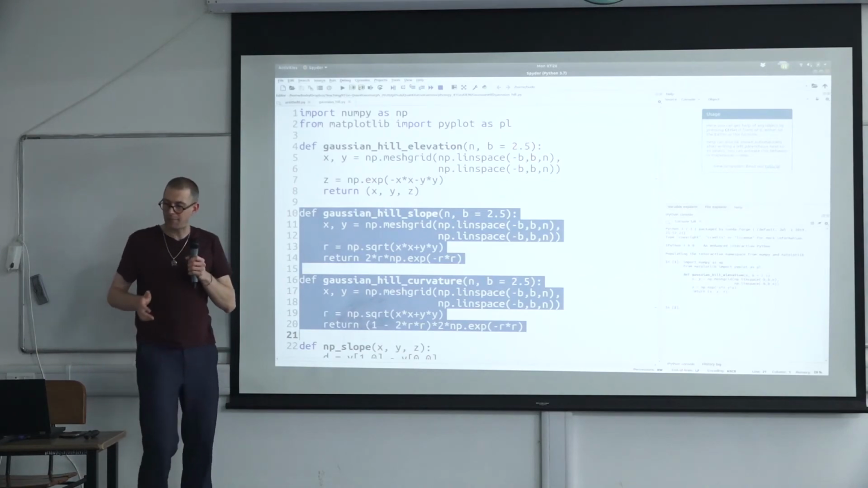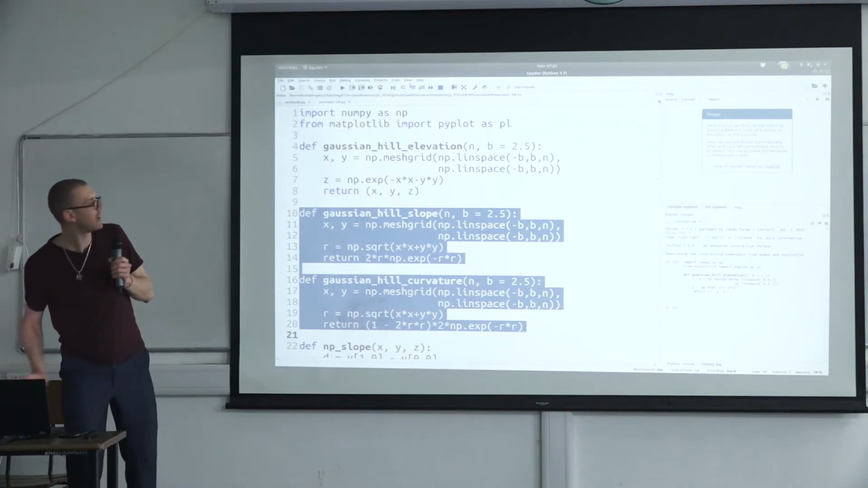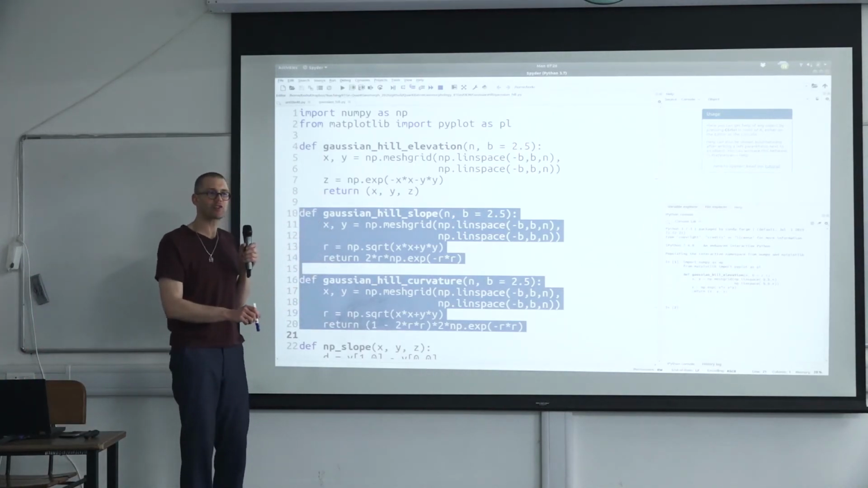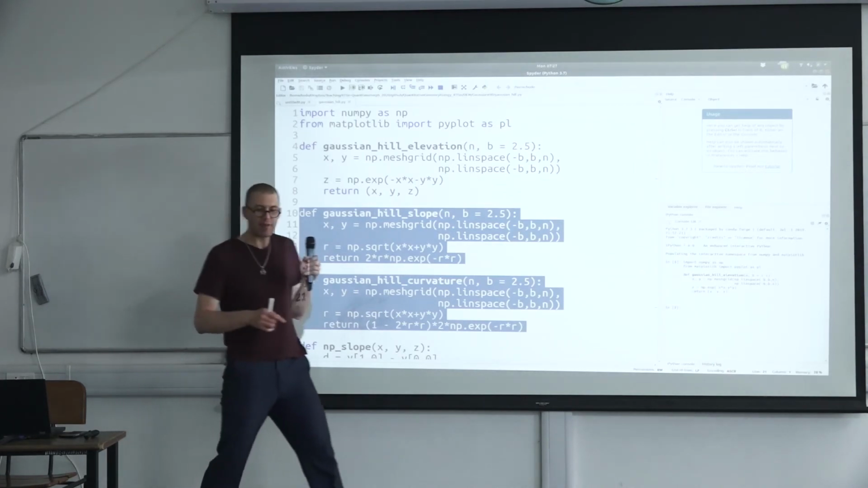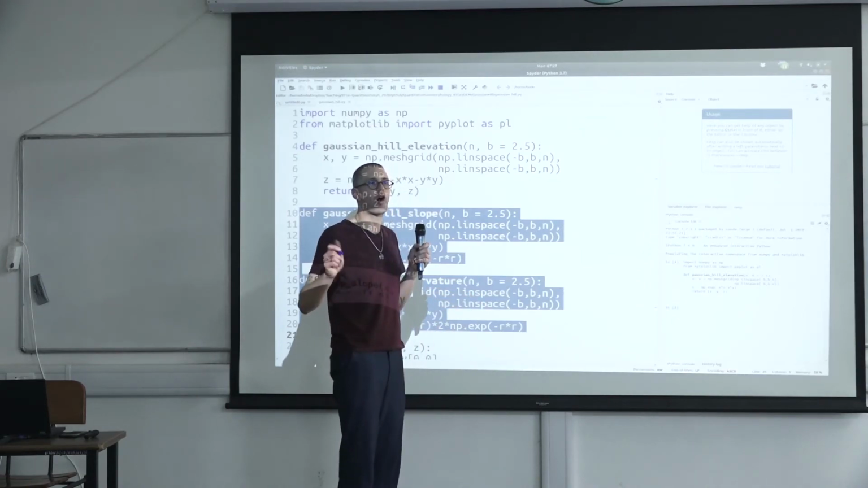And I'm being really lazy here, because I don't want to take a derivative in the x and in the y direction, because that would be more complicated. We have a Gaussian function, and x and y are the same. So it doesn't matter if I'm going in the x or in the y direction, it's all the same. So I can call this r.